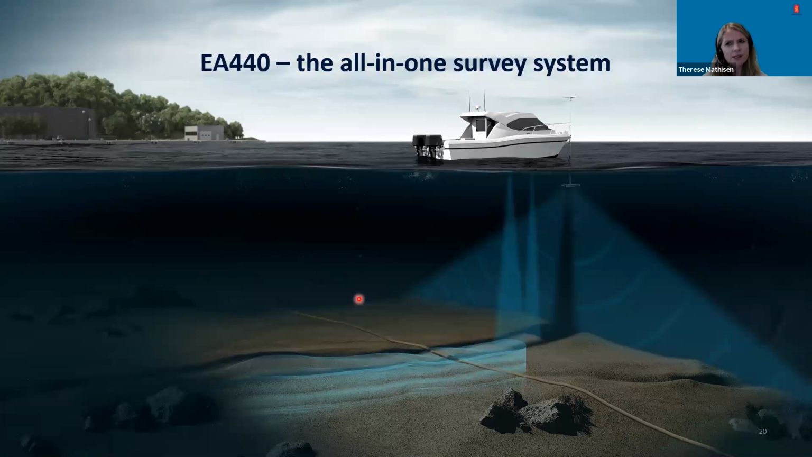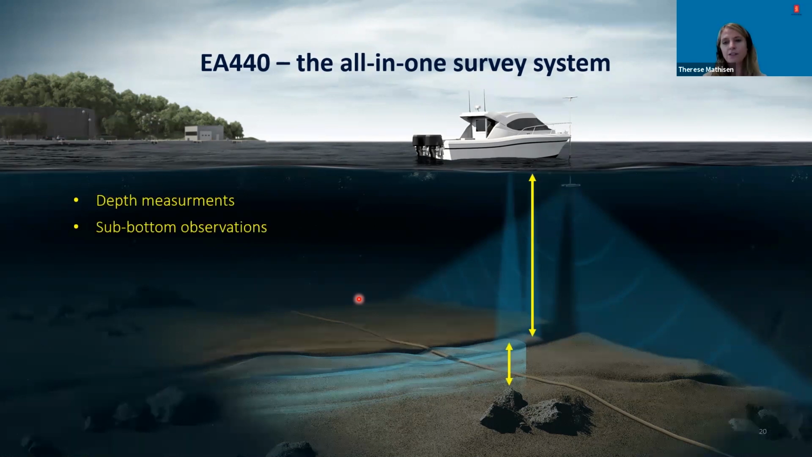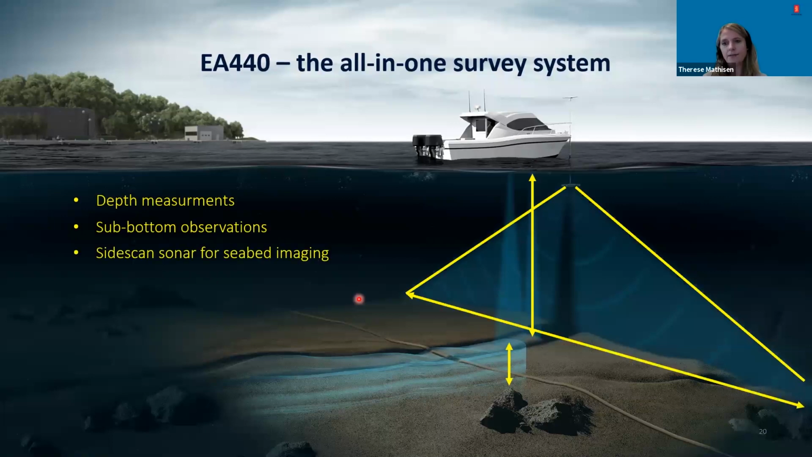So key takeaways so far. The EA440 can provide you with a survey solution for all these types of surveys in one system. Depth measurements, sub-bottom observations, and sidescan sonar for seabed imaging.